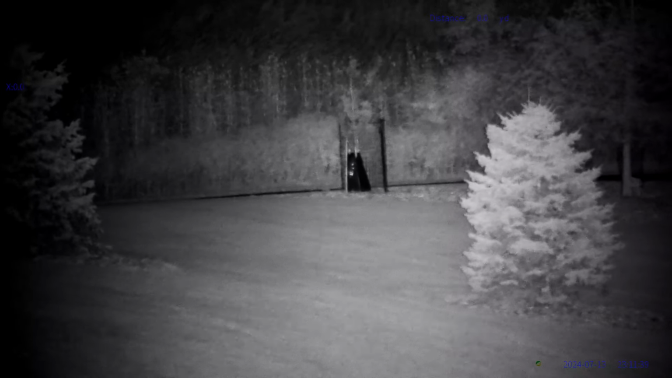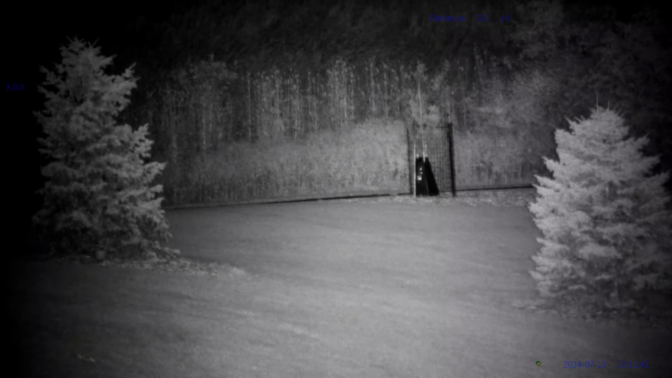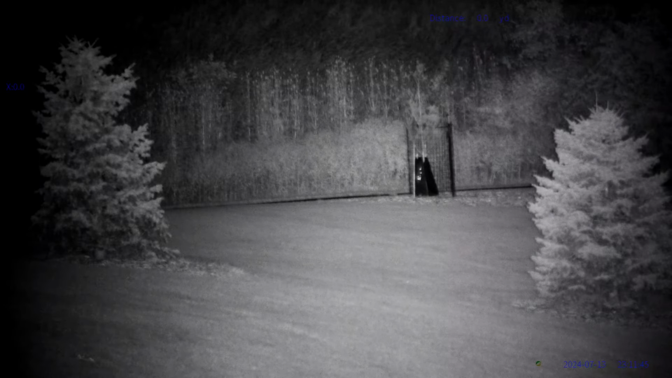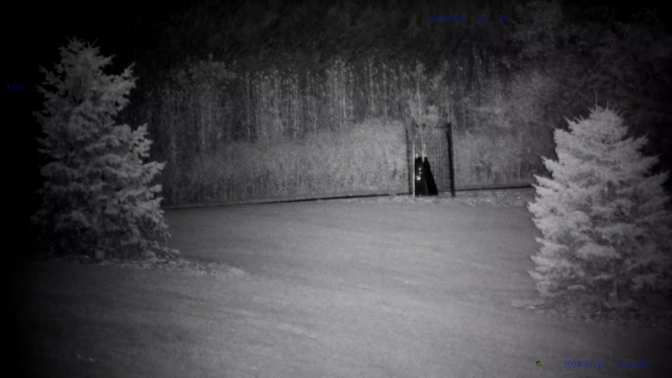So again, that's on setting 1, that's 2, 3, you can see it getting brighter, 4, 5, 6, 7, and 8. And for this video, I'm just going to leave it right now on 8 unless we start getting washout, because IR will wash out if you've got like sticks and stuff close to you and you're shining a super bright IR at it.